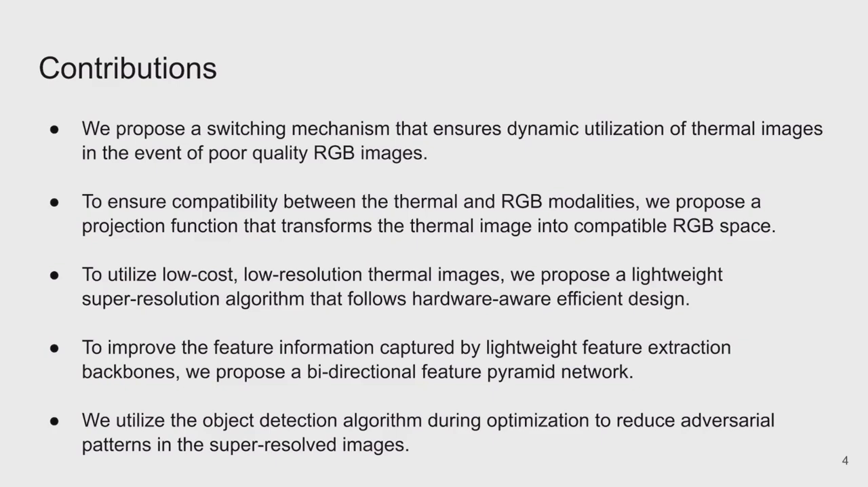Fourth, to improve the feature information captured by the lightweight feature extraction backbone of an object detector, we propose a bidirectional feature pyramid network. Finally, we utilize the object detection algorithm during the optimization process as well to reduce adversarial patterns which would be present in the super-resolved images.